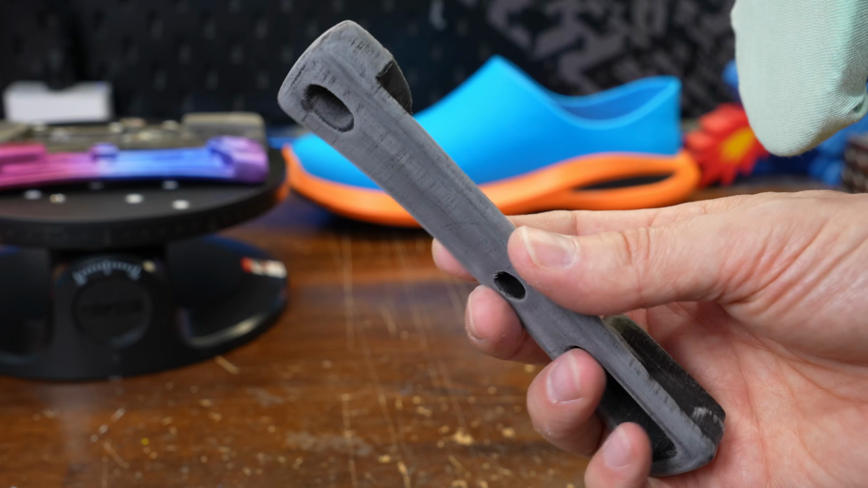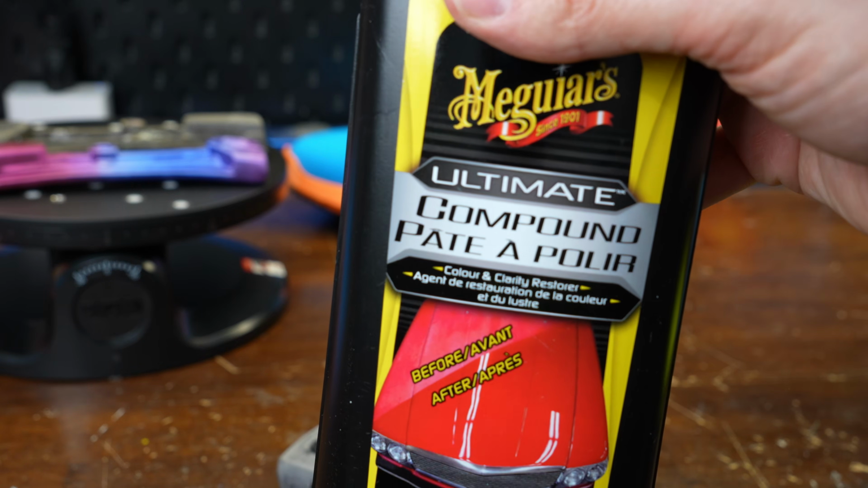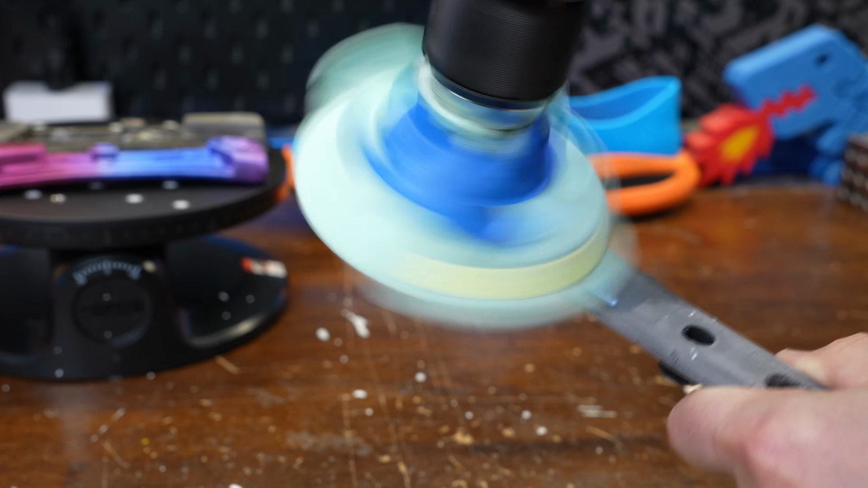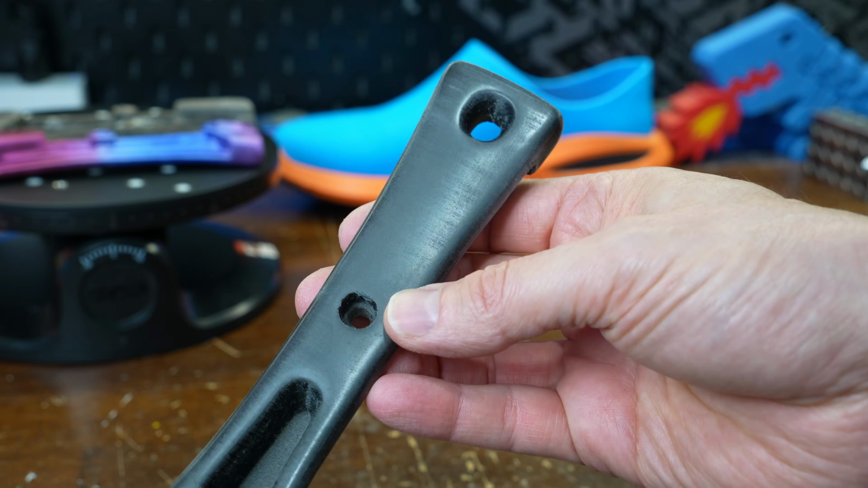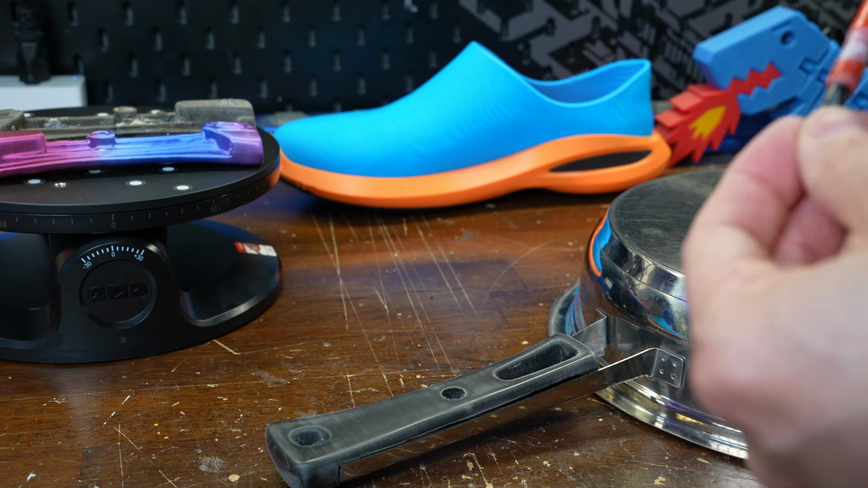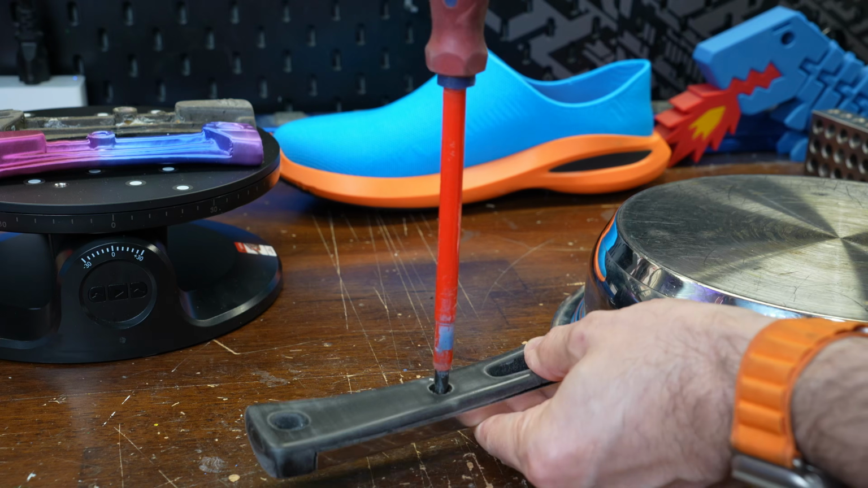After sanding, the surface isn't quite as nice anymore, so I'm going to give it a quick polish to bring back the shine. I could have sanded this a bit more to remove all the layer lines and buffed it a bit more, but I think for a pot handle, this is fine. The last step is to attach it to the actual pot, and we can call this project done.